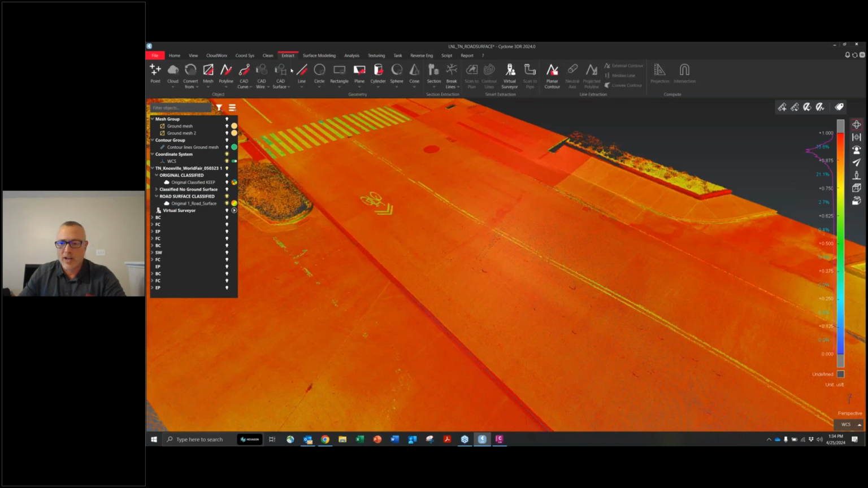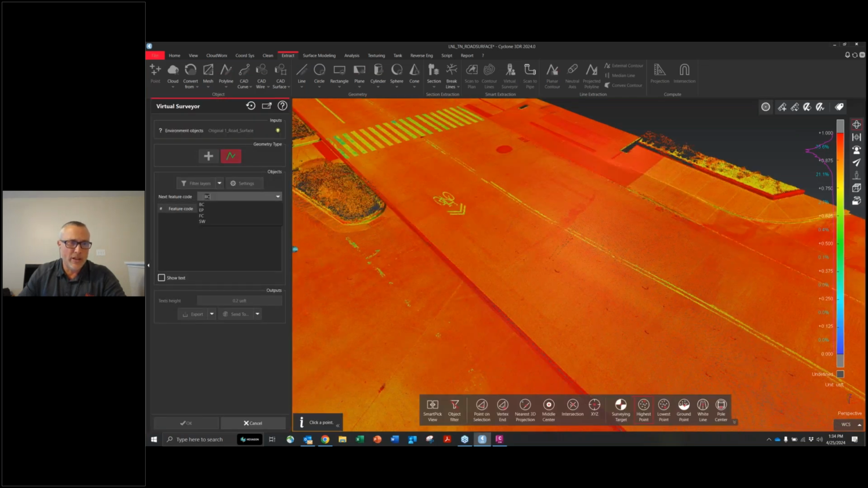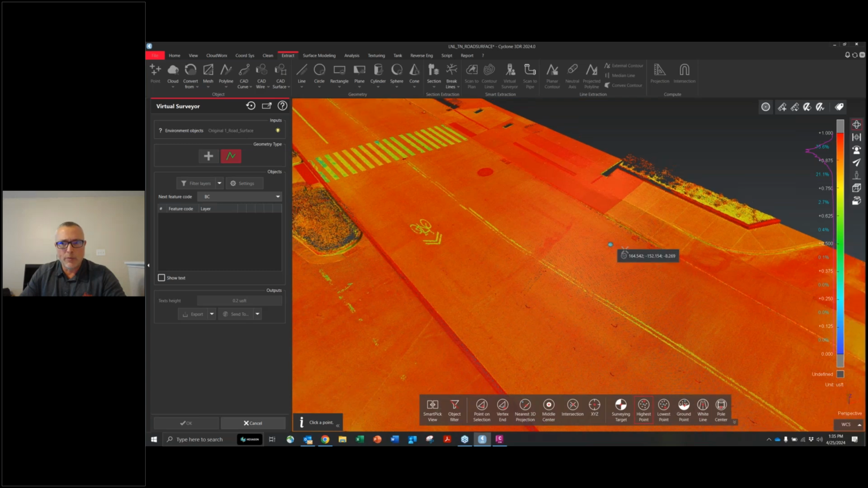I'm going to go extraction. I'm going to go virtual surveyor. And again, I have it set up, and you can set these up any way you want. If your company has standard description codes that you want to use, you can create these and load these up and have them where it can be shared through any users in your office. So same process we did before.